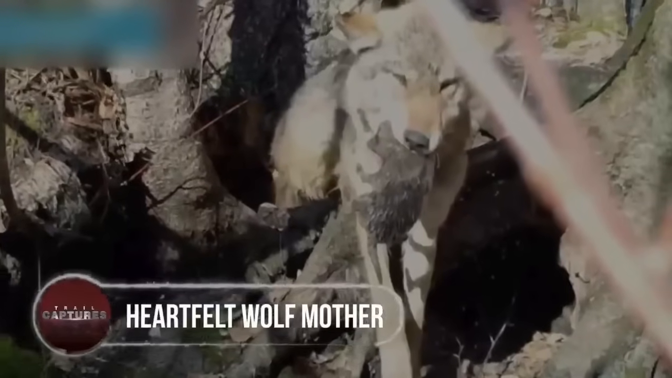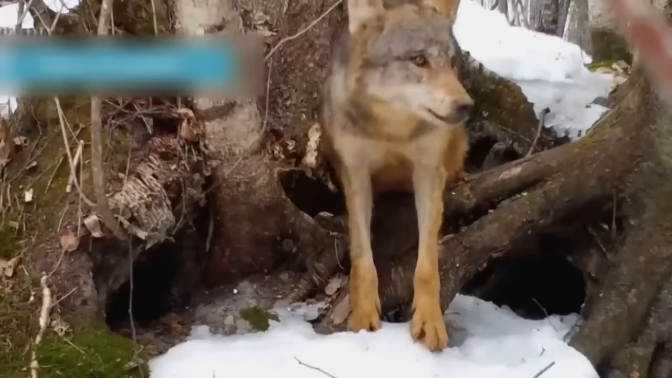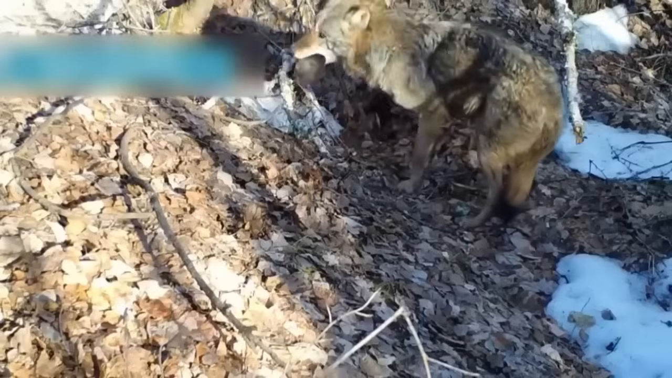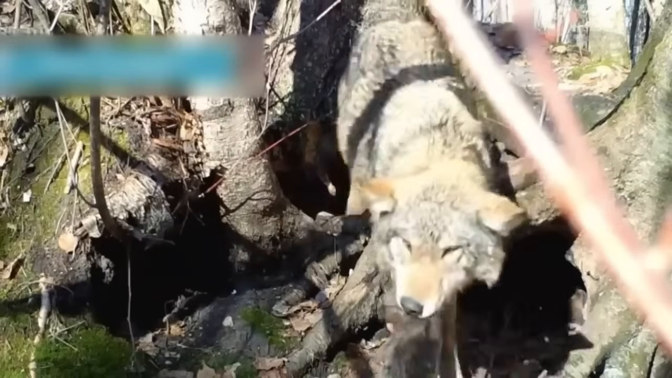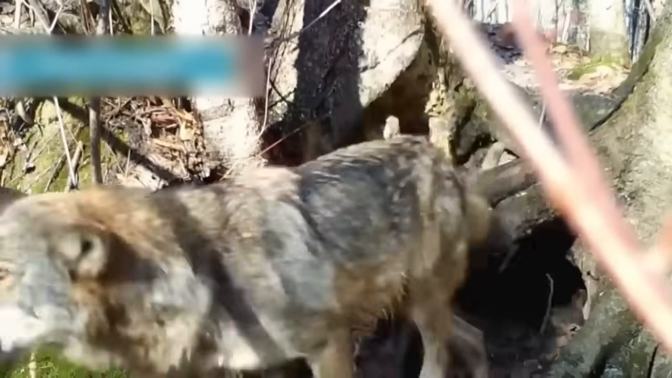Heartfelt wolf mother. Deep in the wild, a heartwarming moment unfolded before a trail camera. A mother wolf, sensing danger, realized her pups were under threat due to rising water levels around the den. She sprang into action, pulling each pup out of harm's way, showing the world the fierce love of a mother. In the snowy landscape, the touching display of maternal instincts moved all who witnessed it. It was a testament to the unbreakable bond shared by mothers across the animal kingdom.